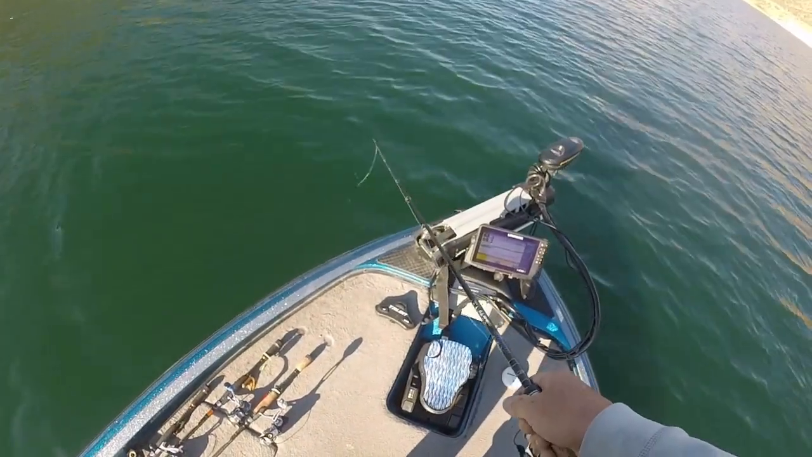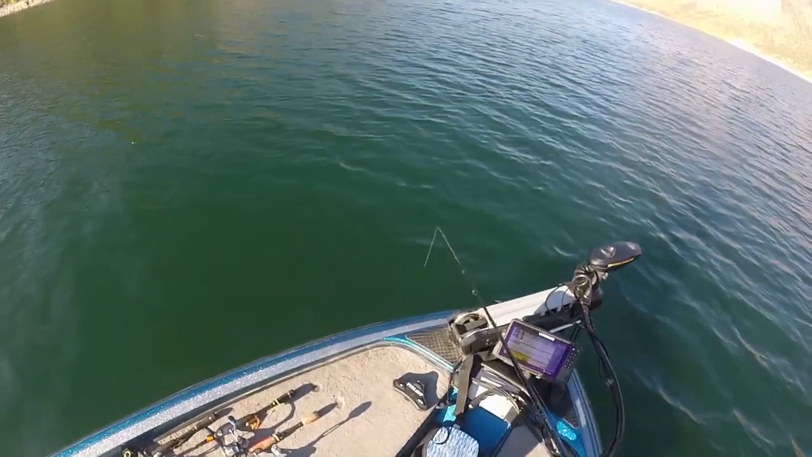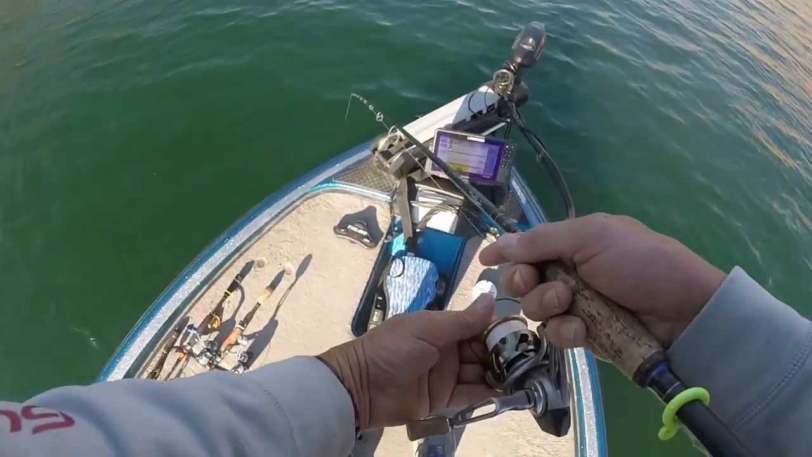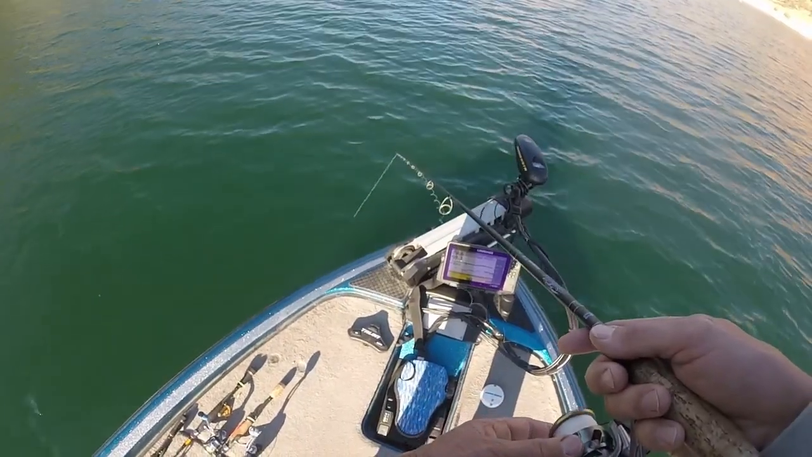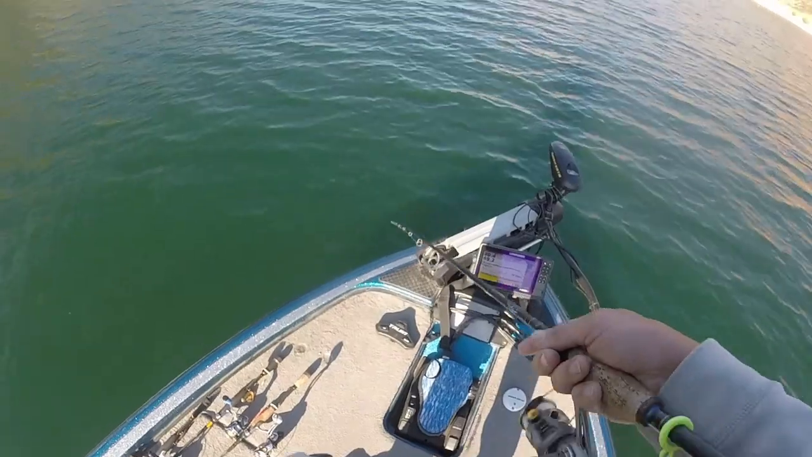I just came up to a nice school at about 30 feet, and I've got 2 schools, one at 30 and one at 60. So I've been playing around with the one at 30. Now I'm going to drop right down to the ones at 60 and just see if we have some biters in there.